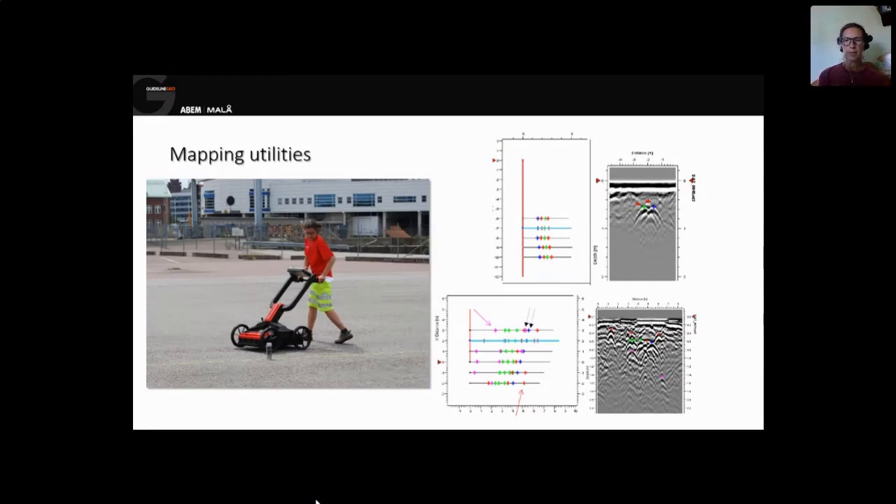In Sweden, we have plenty of till, meaning that we have boulders and stones and sand and really heterogeneous ground conditions. And that also makes utility service quite hard.